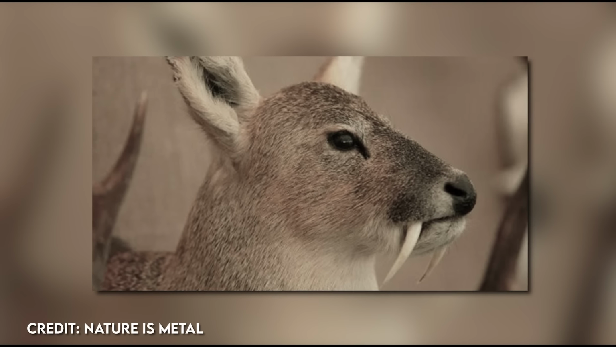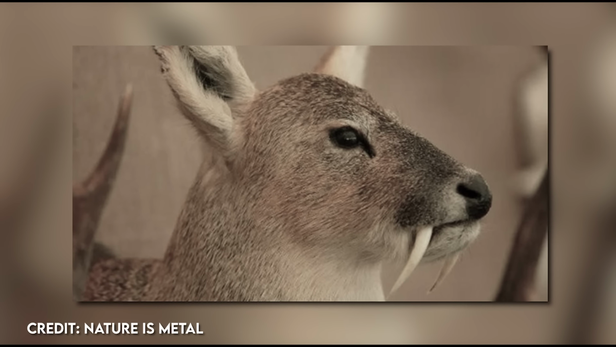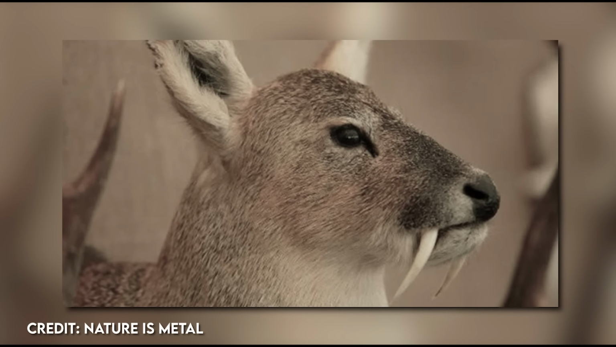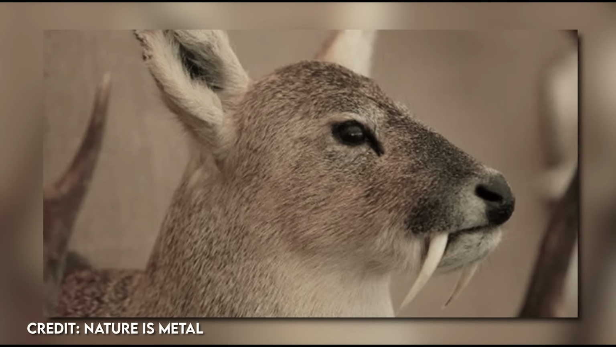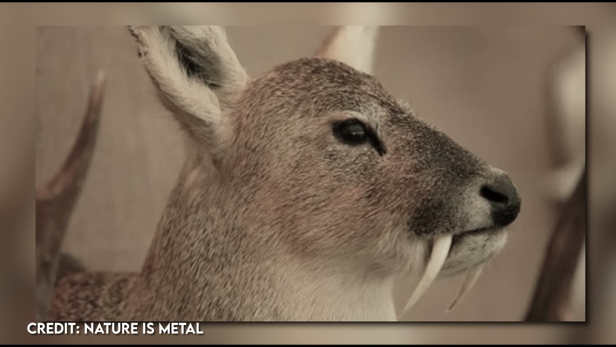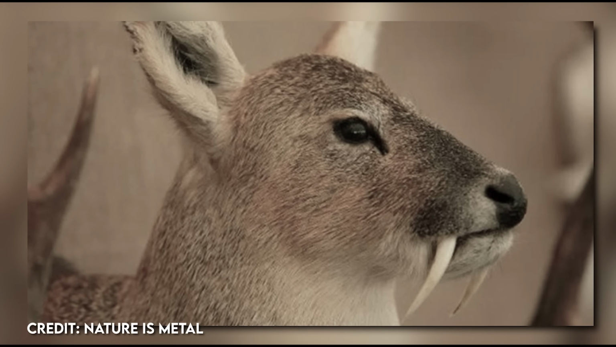These vampire deer live in wetlands and grasslands near water sources such as rivers and lakes. They're most active during the early morning and late afternoon, and are known to be solitary creatures outside of the breeding season. They are also a protected species in China and Korea, and hunting them is illegal.